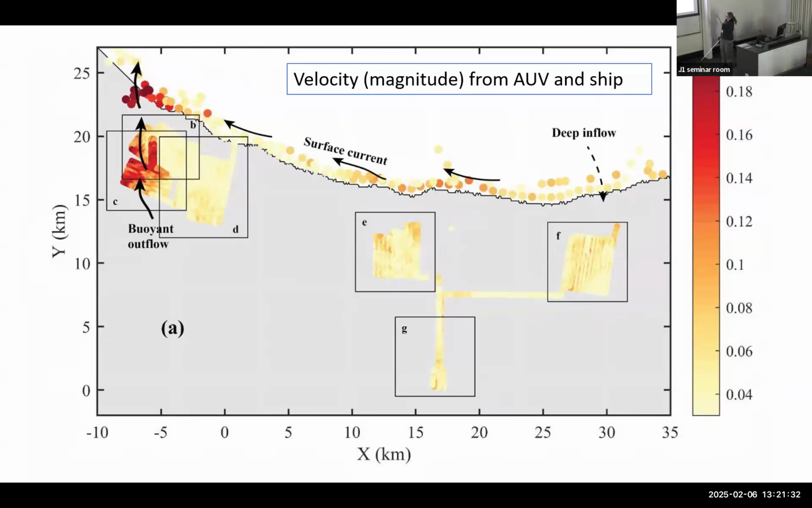So this is velocity between 50 and 20 meters below the ice, approximately. Here it's a few centimeters per second, and at the outflow we have up to 20-25 centimeters per second. That's quite fast for this part of the world. And the dots out here are from the ship-based system.